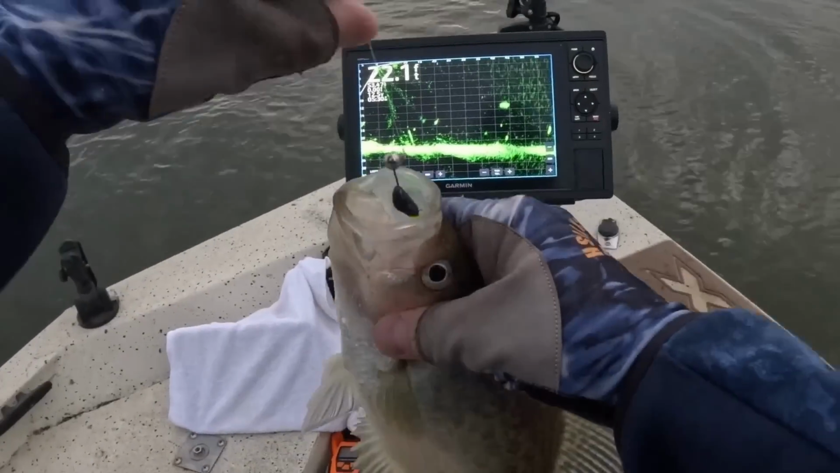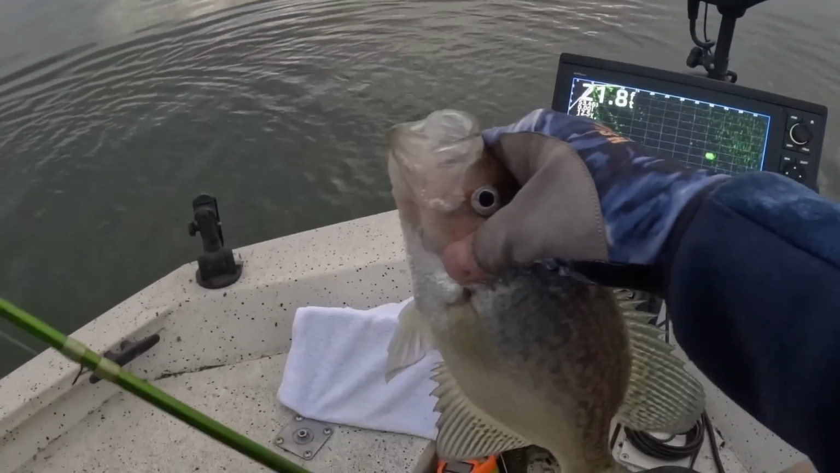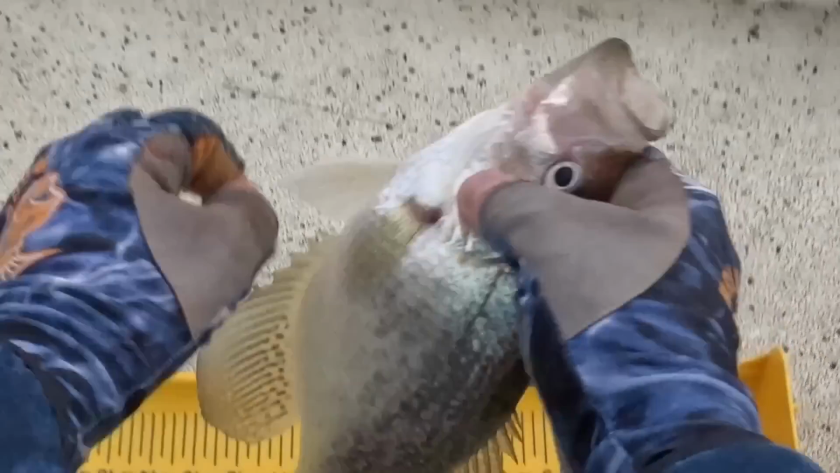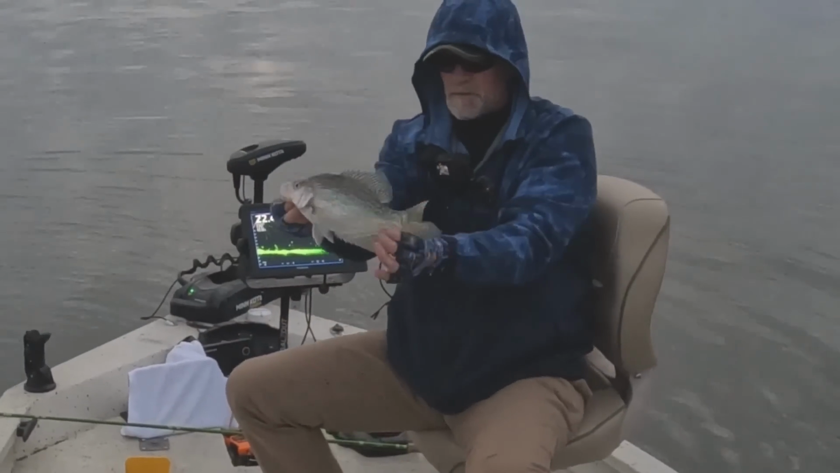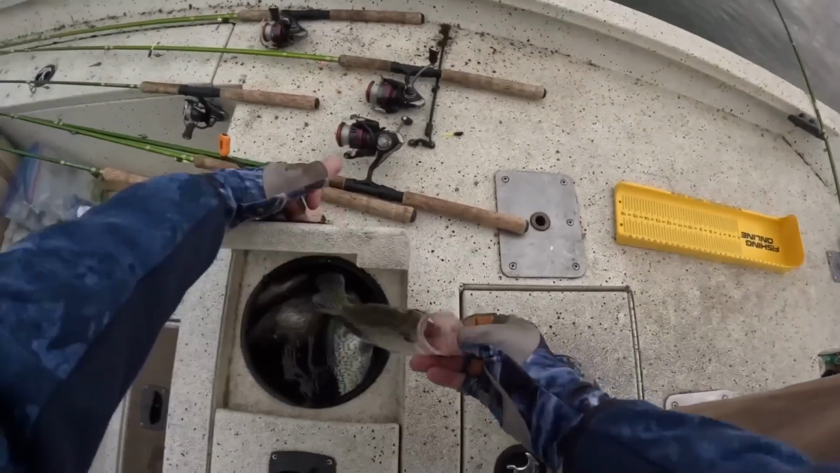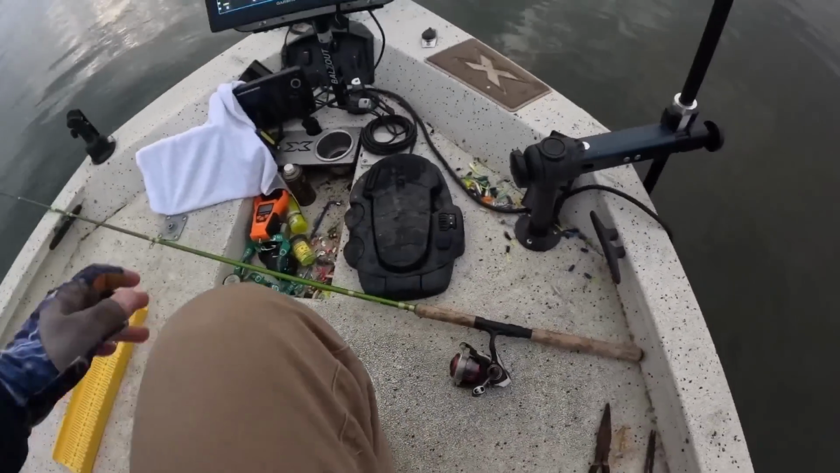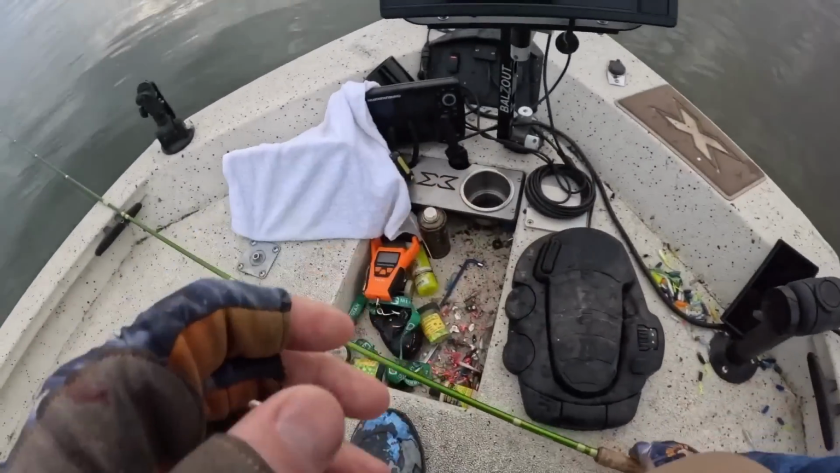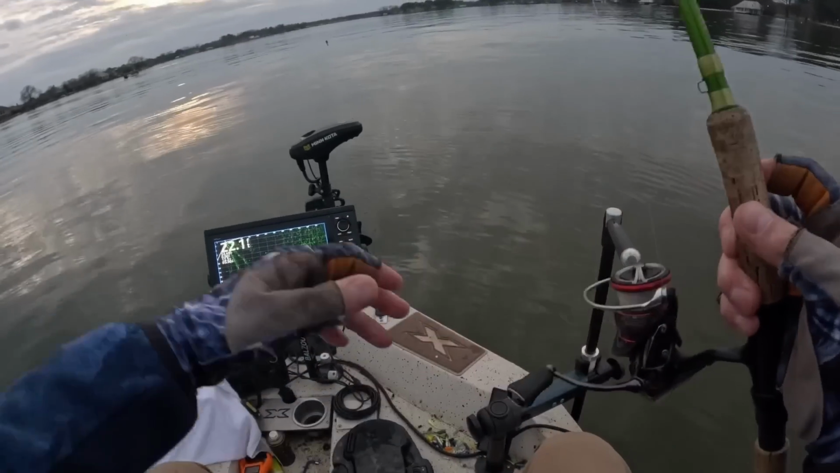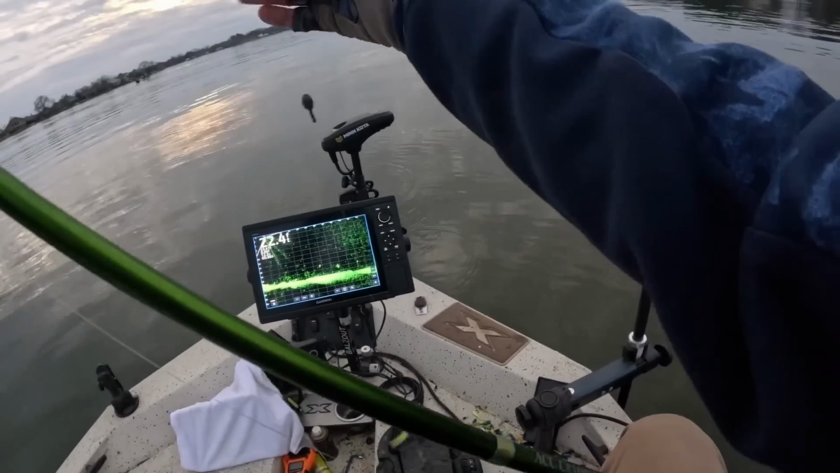Alright, I think we're going to catch one more and call it a day. Right at just over 12 inches. Black crappie, 12 inch. One more. That's a day.